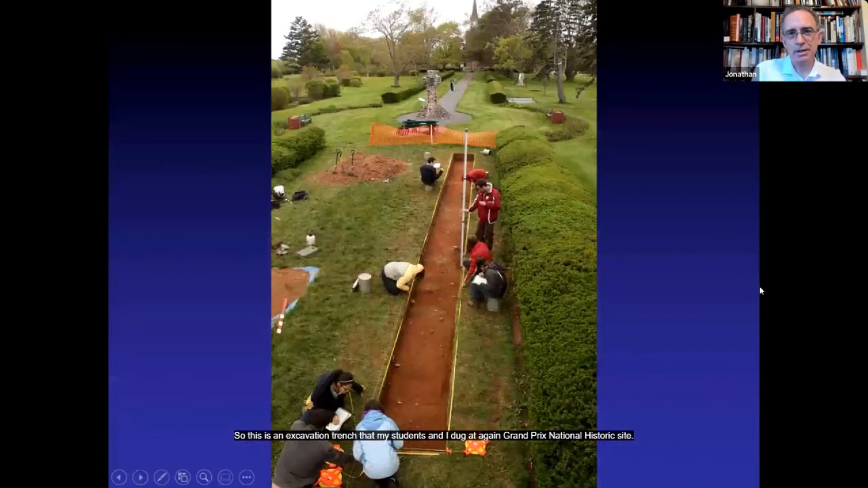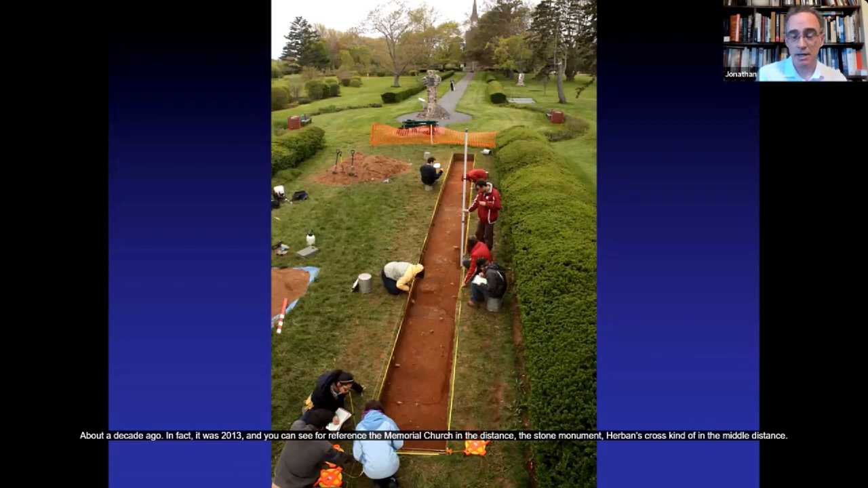So this is an excavation trench that my students and I dug at, again, Grand-Pré National Historic Site, about a decade ago. In fact, it was 2013. You can see for reference the memorial church in the distance, and the stone monument, Herbin's Cross, in the middle distance.